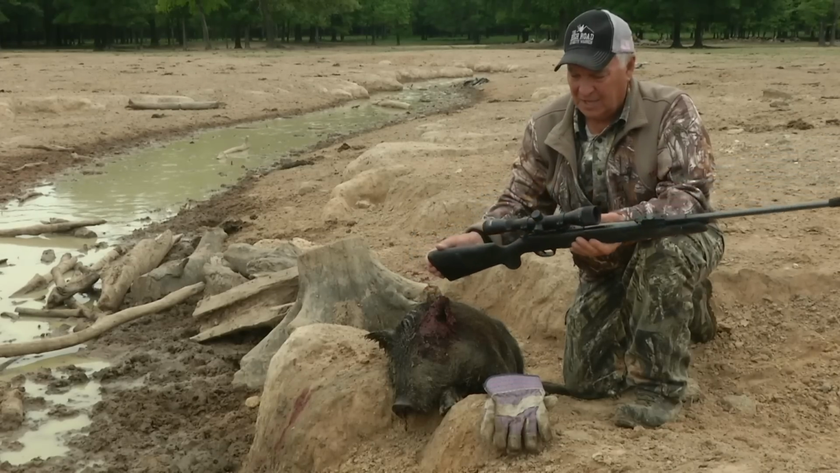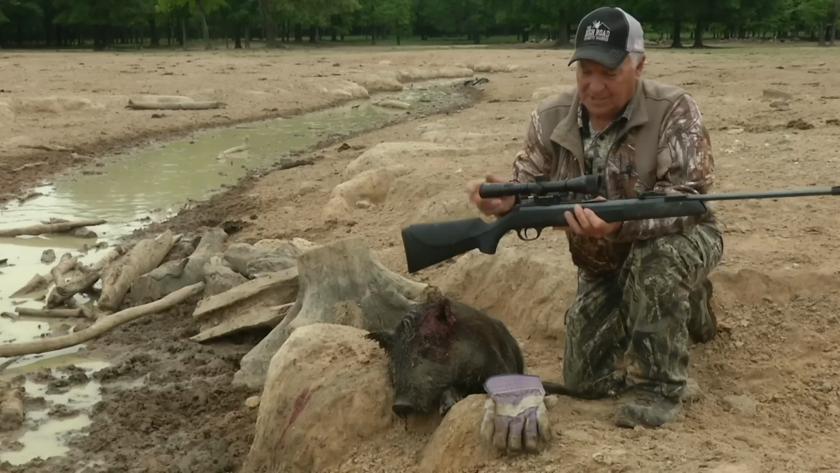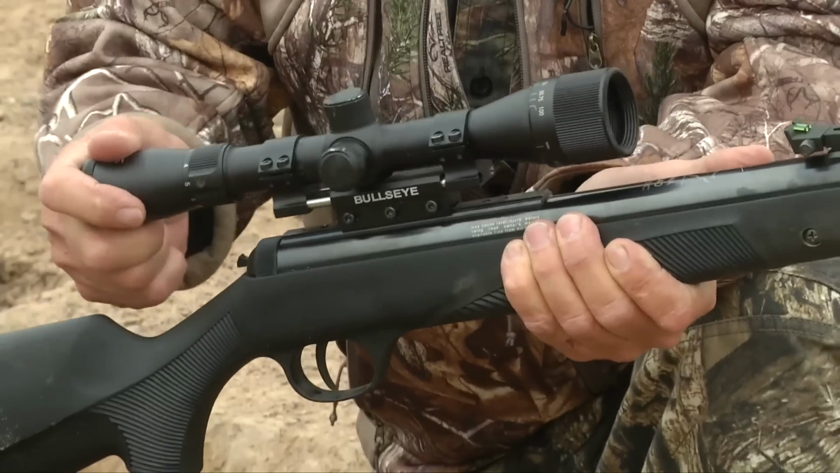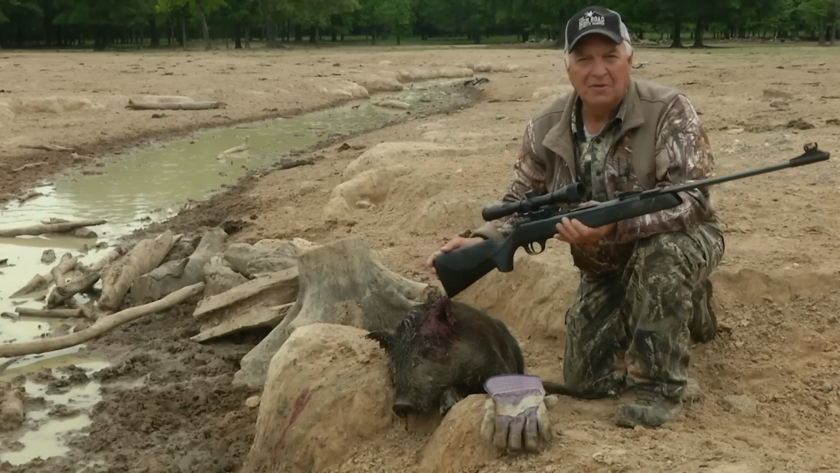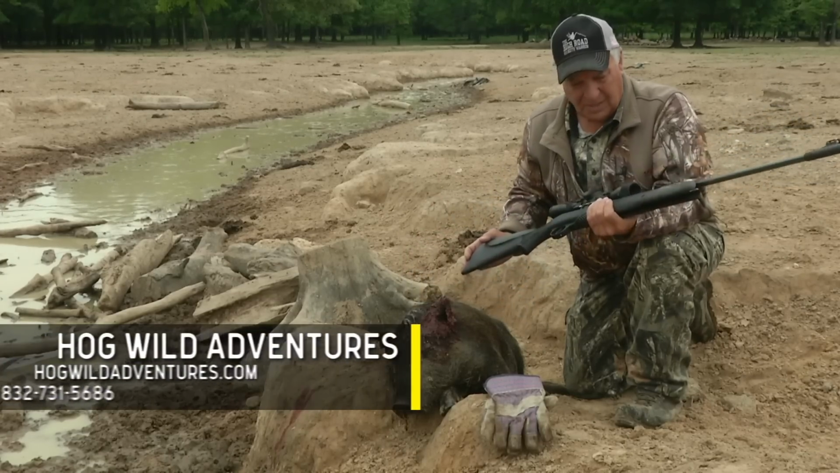P340 Intech. And you'll notice on top of it, it has this little bullseye mount. It takes a recoil and it holds zero like nothing I've ever seen before. So I think that test worked out good.